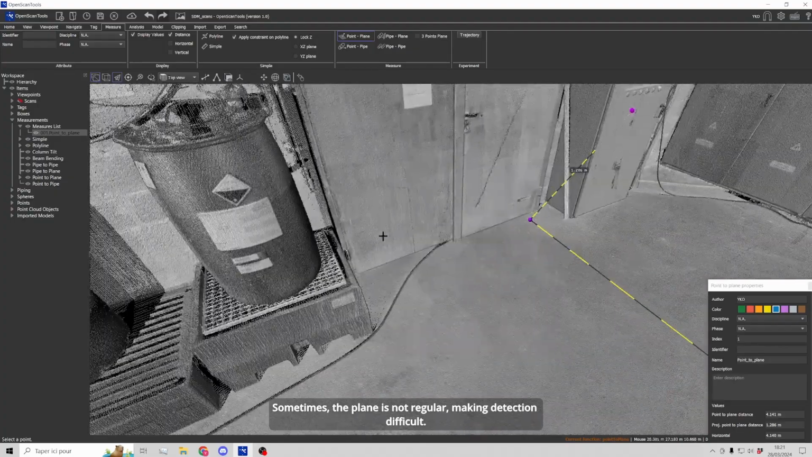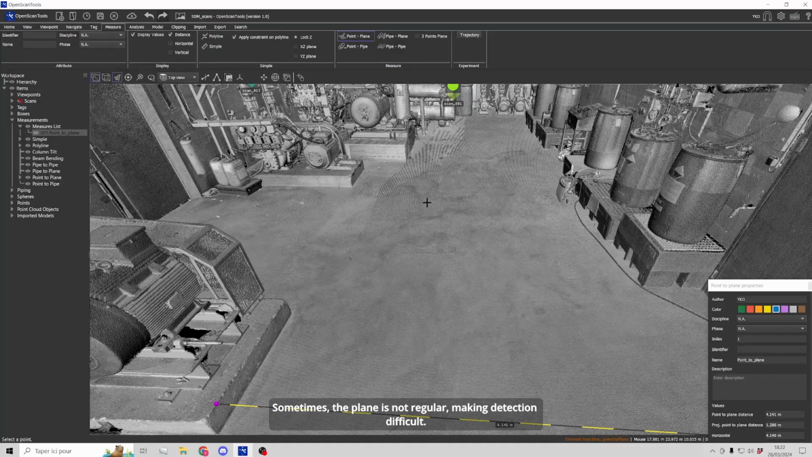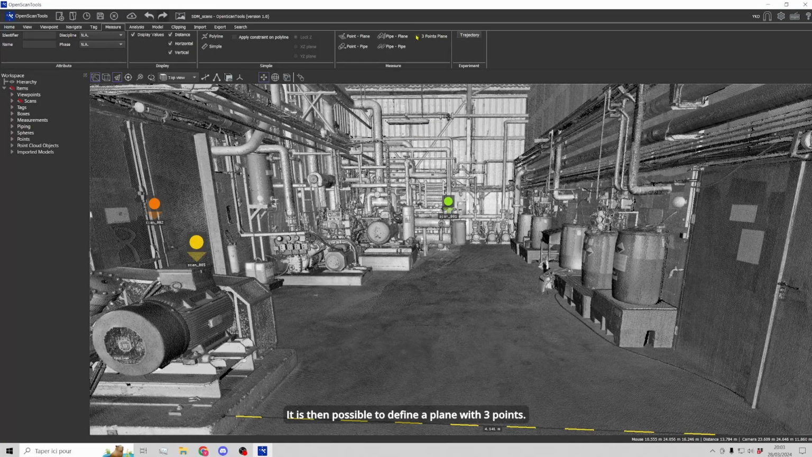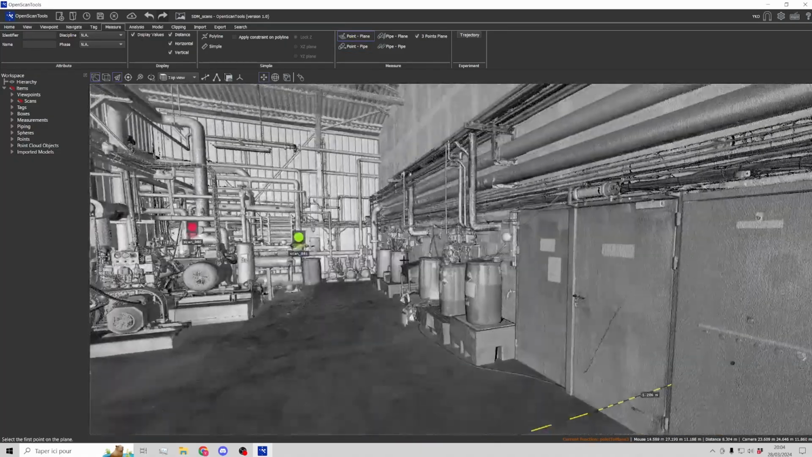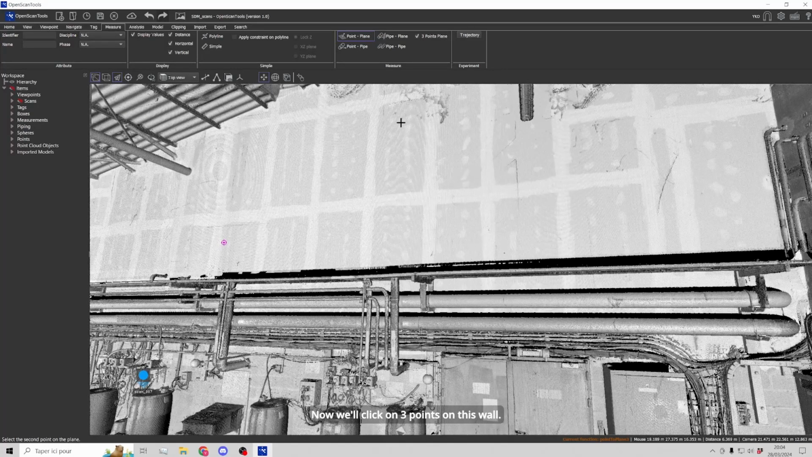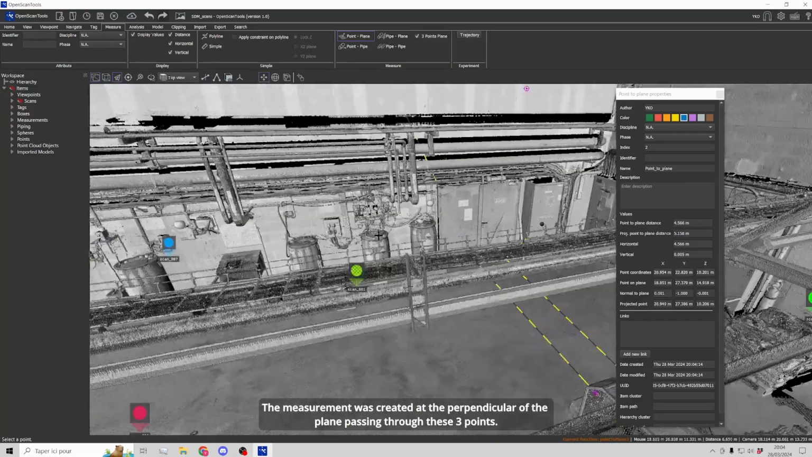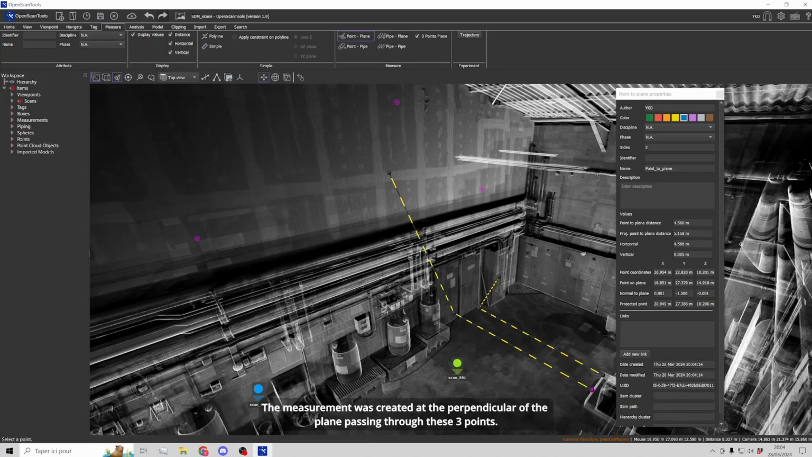Sometimes the plane is not regular, making detection difficult. It is then possible to define a plane with 3 points. We are going to create a new measure. Now we will click on 3 points on this wall. The measurement was created at the perpendicular of the plane passing through these 3 points.